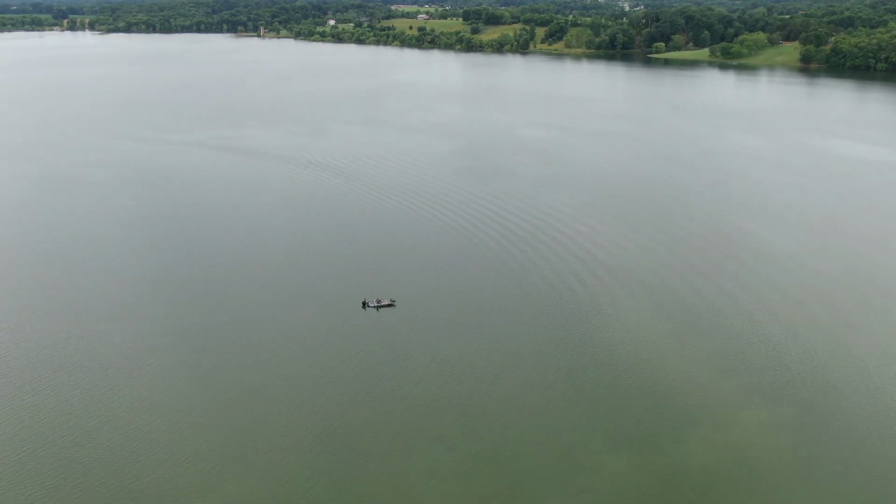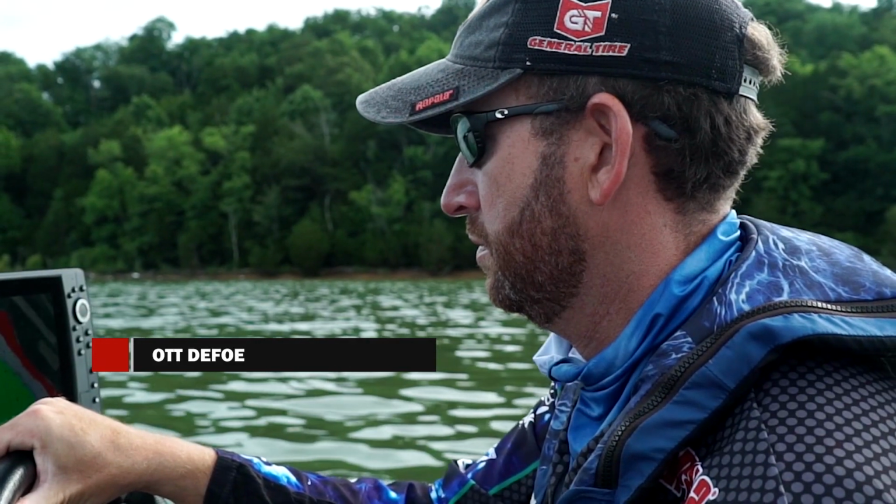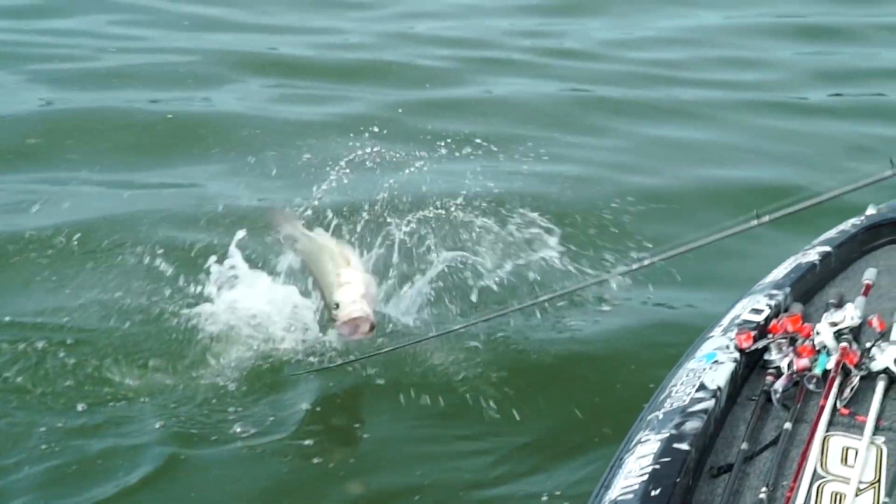Something I get asked all the time is, what do I need to do to get the most out of my electronics? How do I need to set them up? I want to go through a few of the menu options that I adjust that helps me really be able to see bass all across the country in a lot of different scenarios.